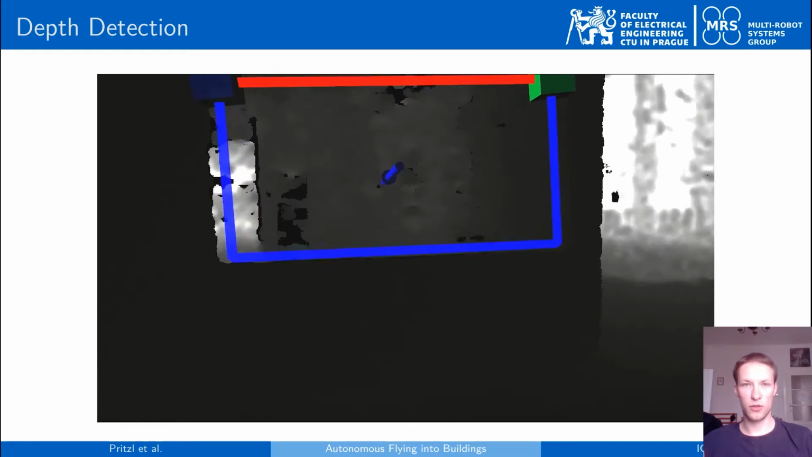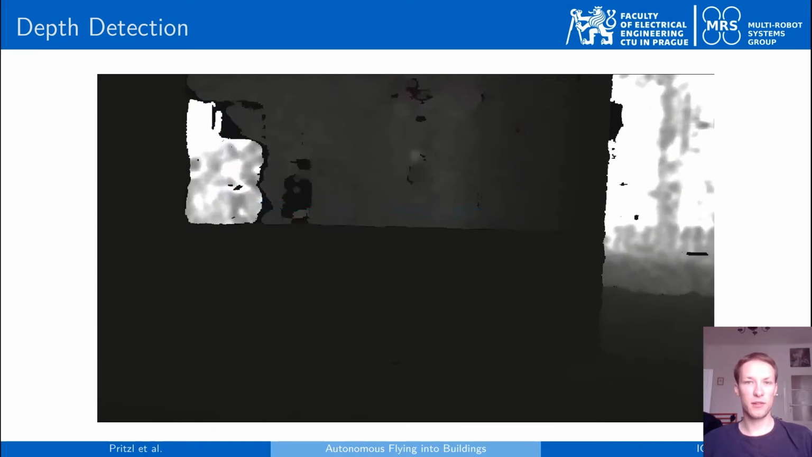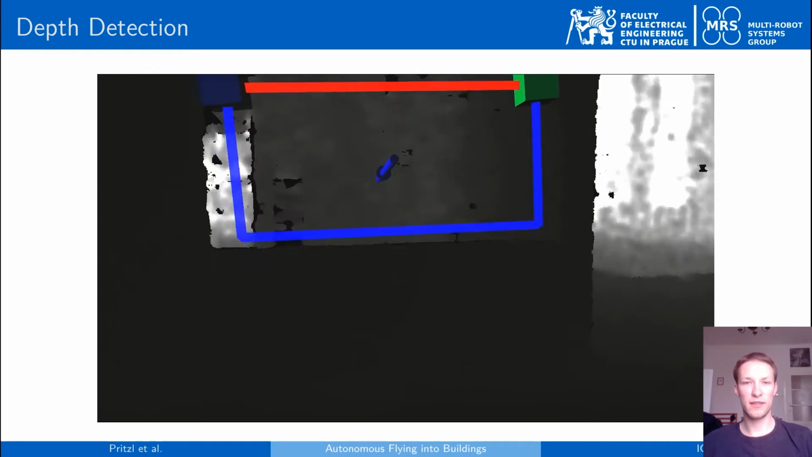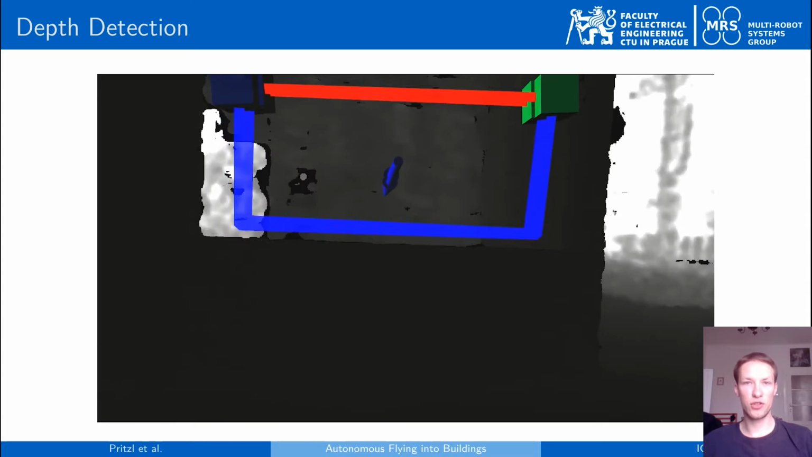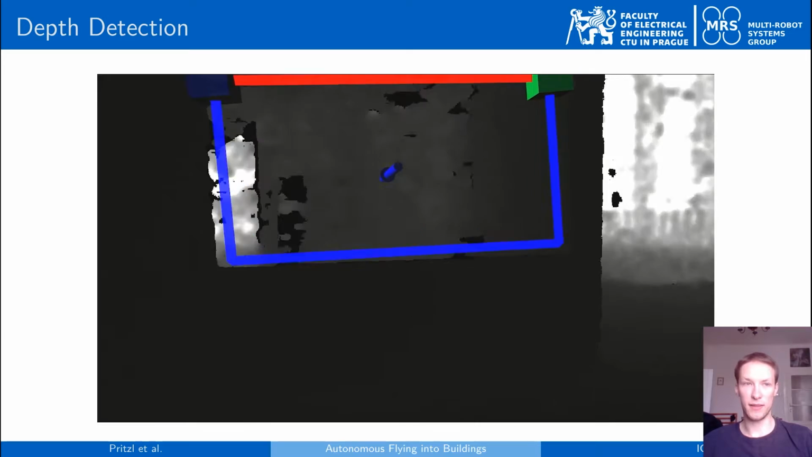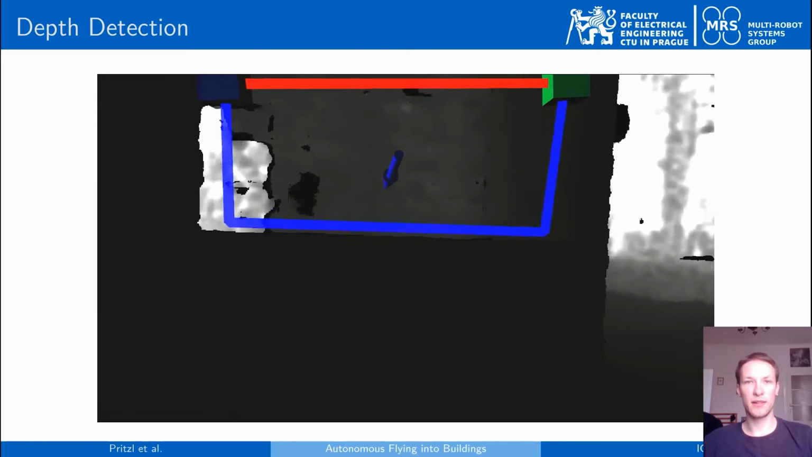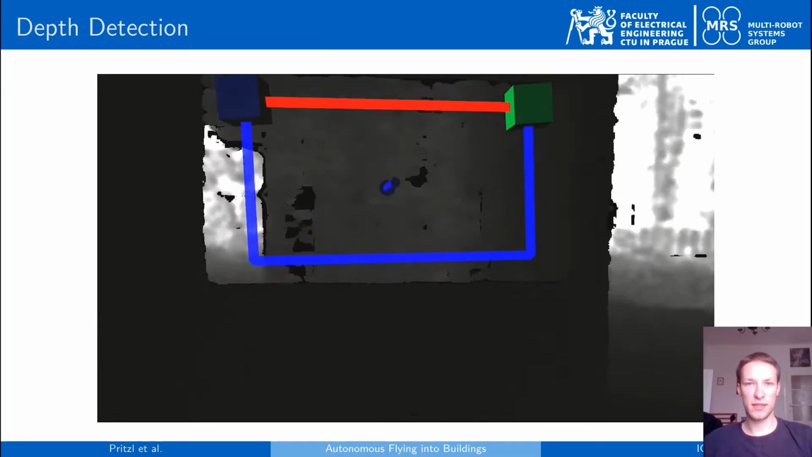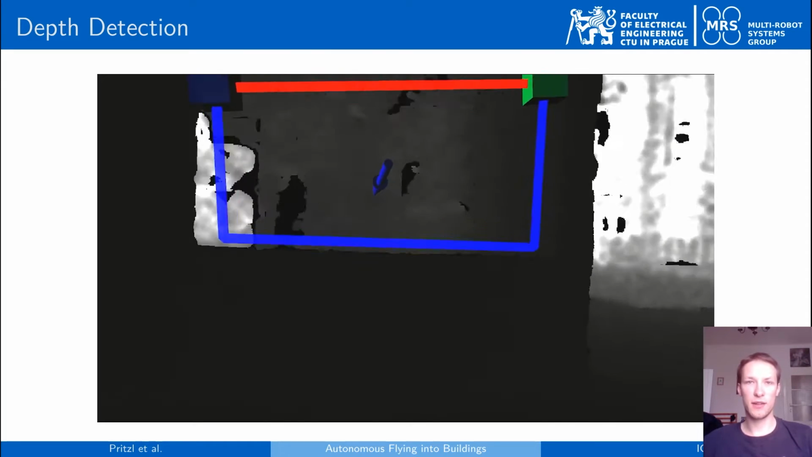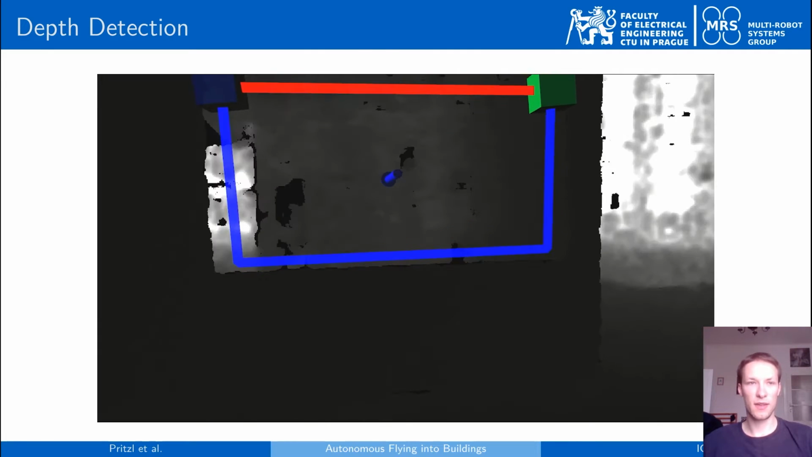Then we search for contours in the depth image, and then we try to fit quadrilateral shapes to the data in order to try to find shapes in the image corresponding to windows on a wall of a building. The disadvantage of using a depth camera is that its performance is heavily corrupted by smoke, so in a firefighting scenario, this approach is usable only in some cases.